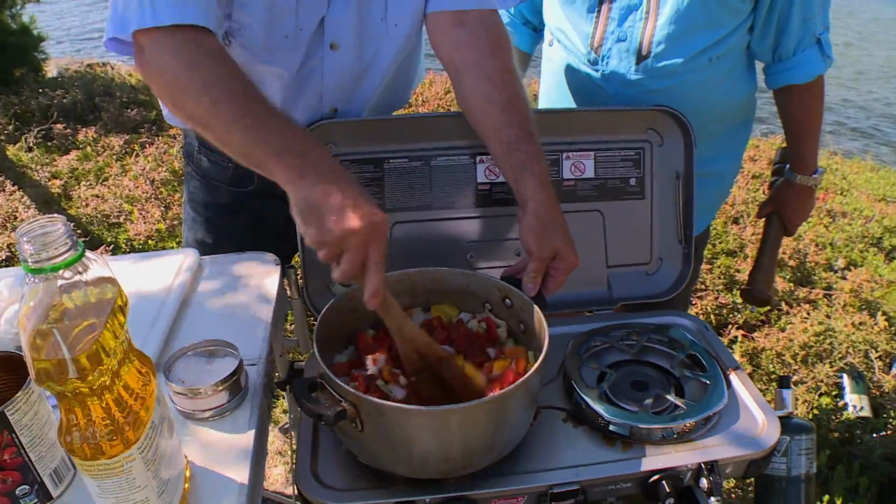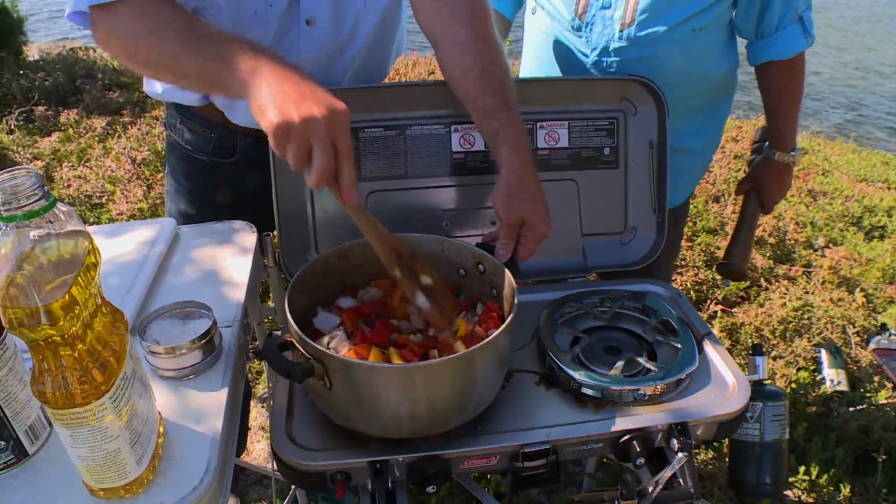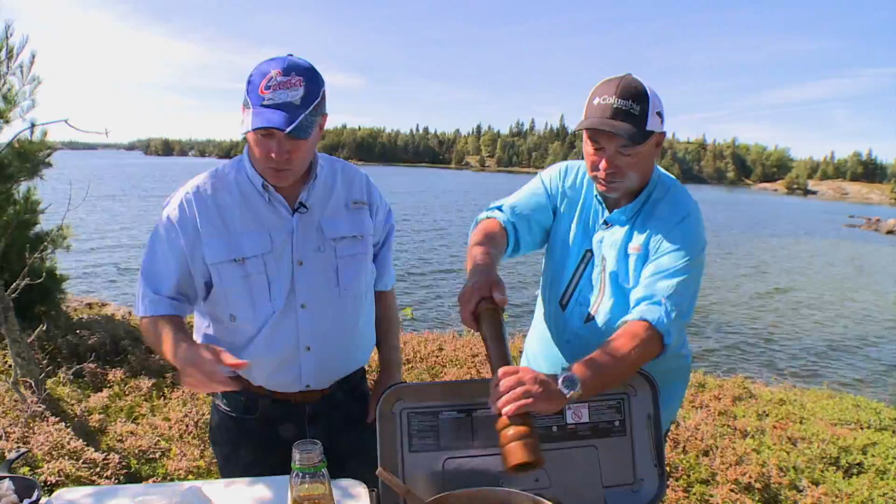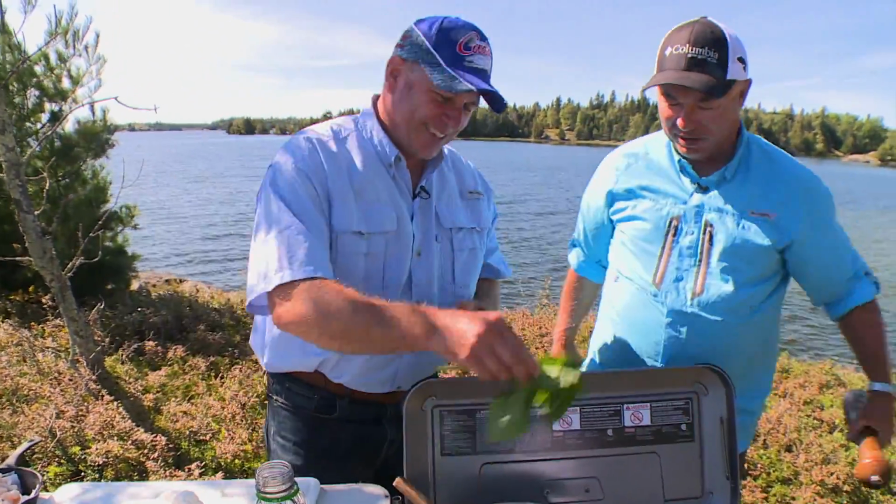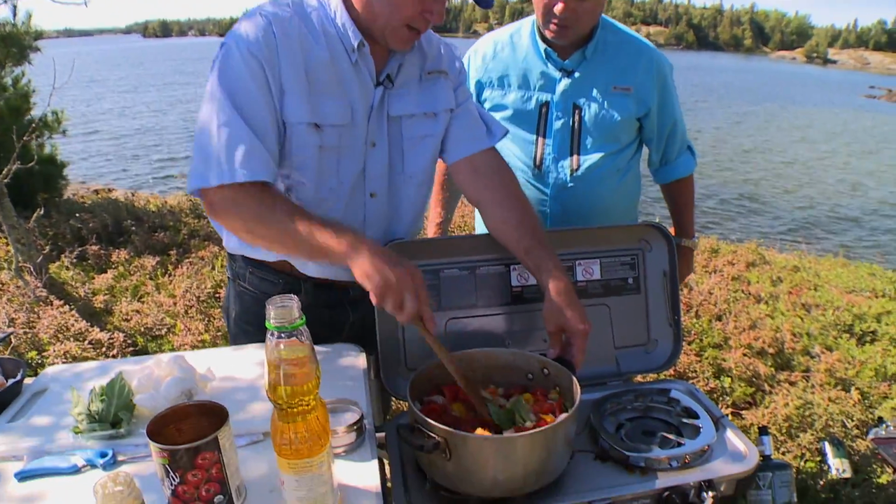So you got onions, peppers, the canned tomatoes, some garlic, seasoning, and you started with a bit of oil on a very hot pot, right? Yeah. And then what I'm going to do is, oh, you like your pepper. Oh, I love pepper, sorry. So we've got this basil. We're not gonna chop it. We're just gonna add it right in like that.